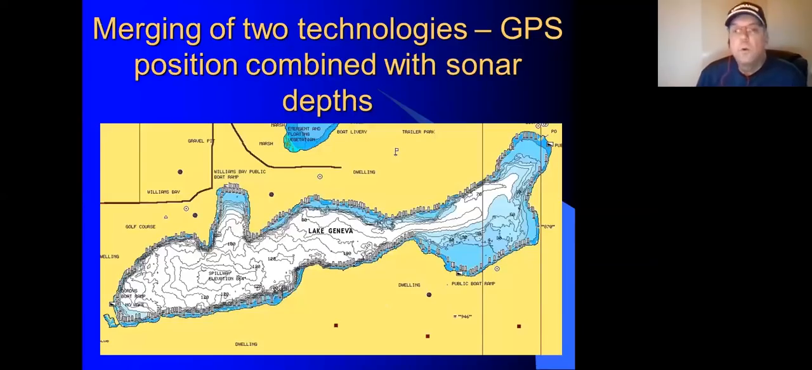So what we're doing now is merging these two technologies together, where we have GPS position combined with sonar, where we can fish an area, come back the next day, and fish the area again.